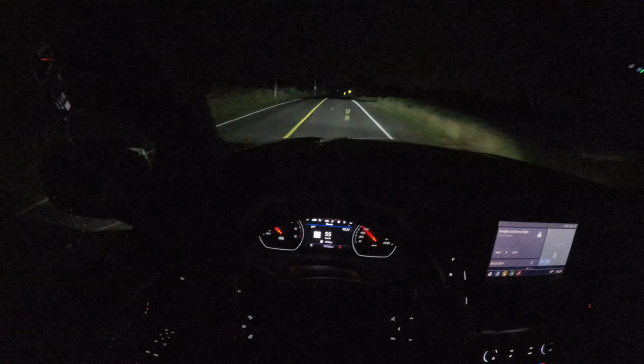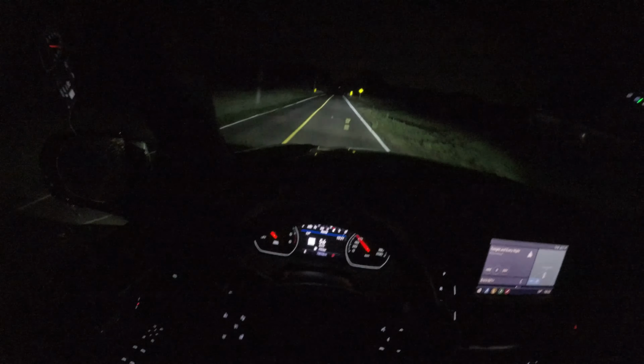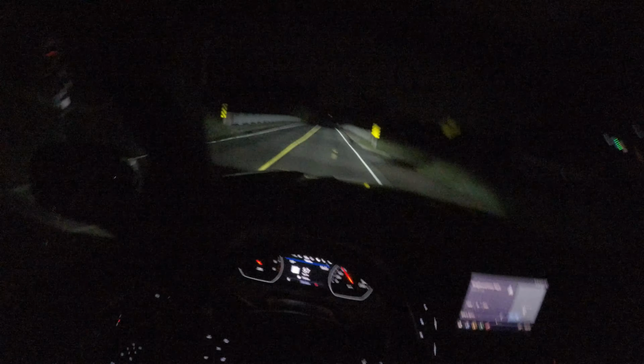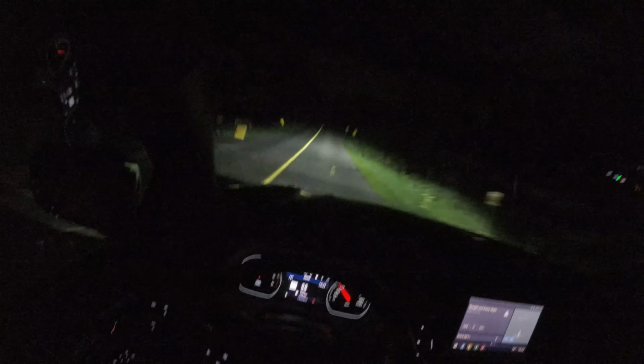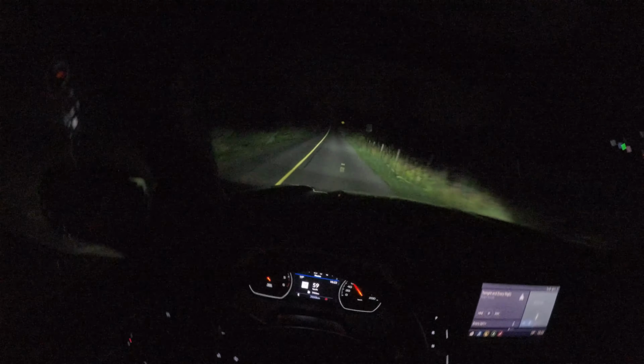Also, if you want to know more about this Tahoe, we not only have a review, we also have a highway POV drive where we drive it on the highway. Ideally, we take the on-ramp a little more spirited and see how it handles, because this Tahoe, I did it when I was driving here. It's ridiculous how well this Tahoe handles.